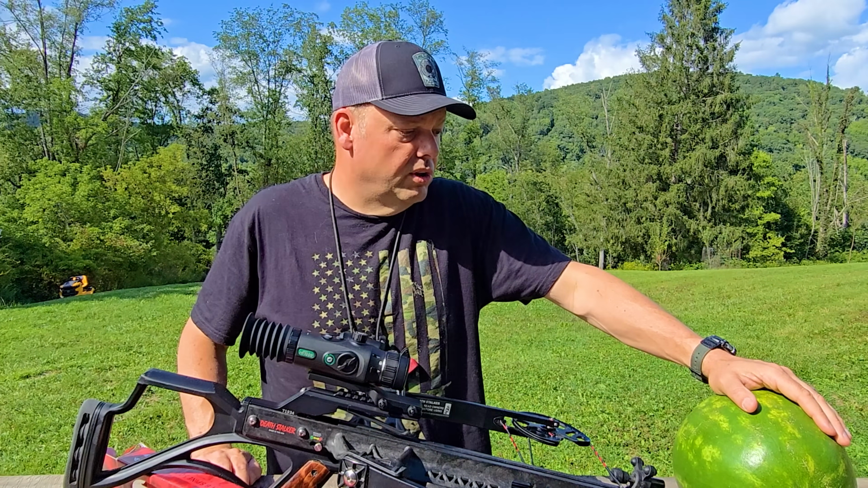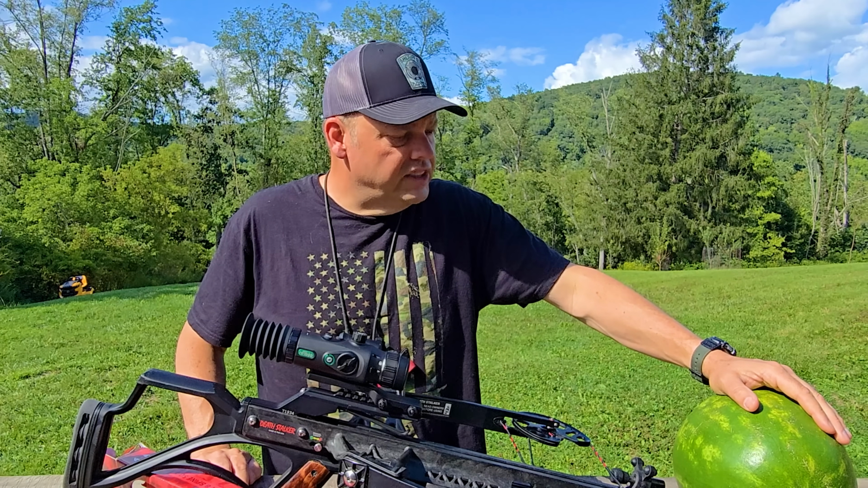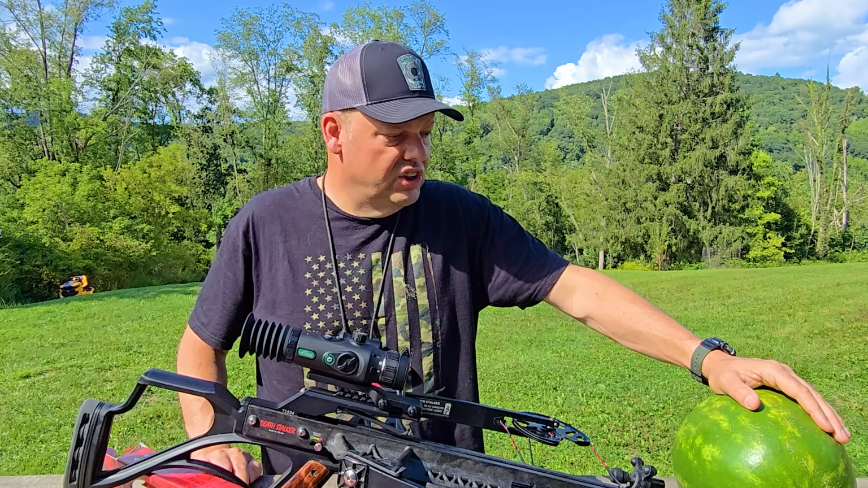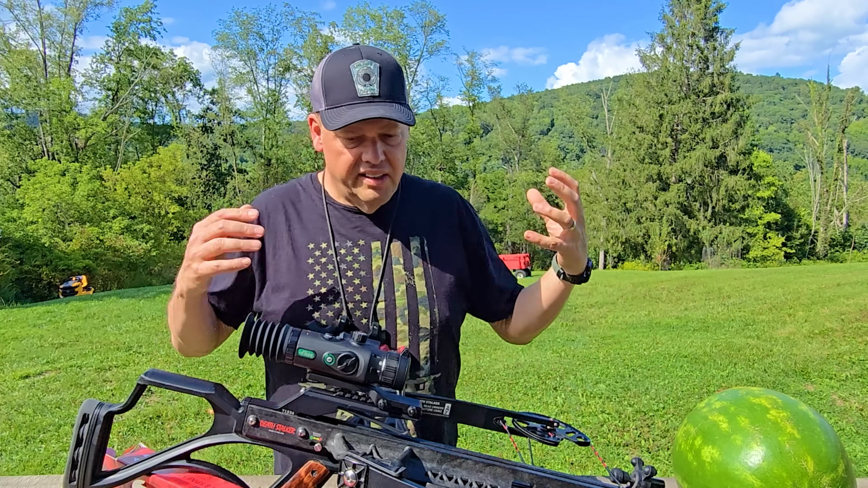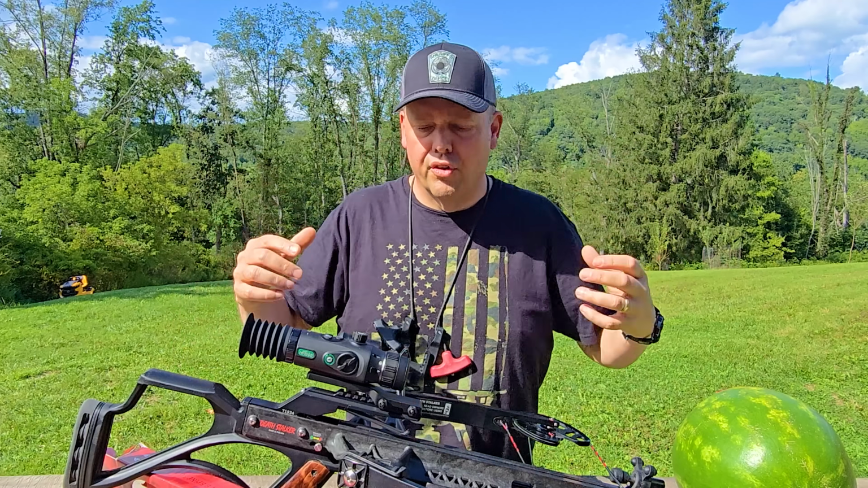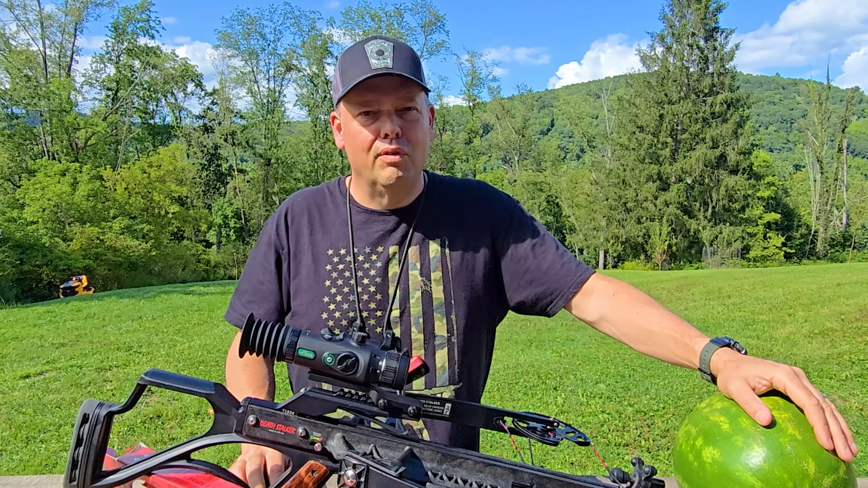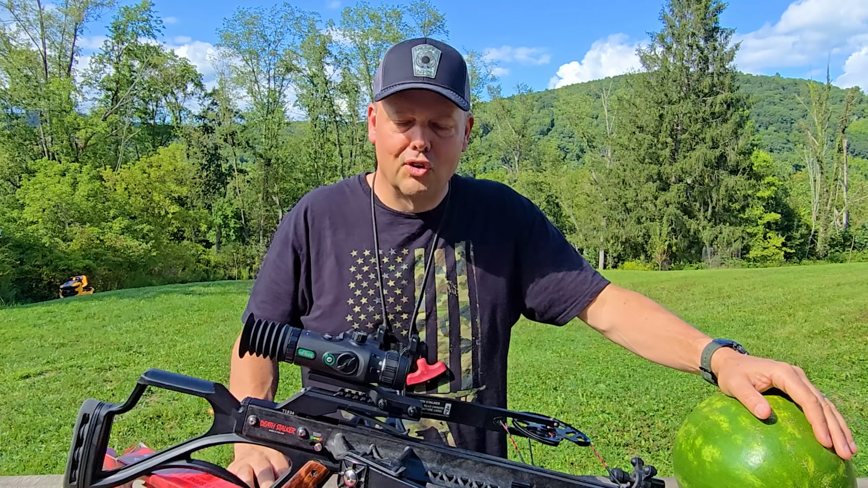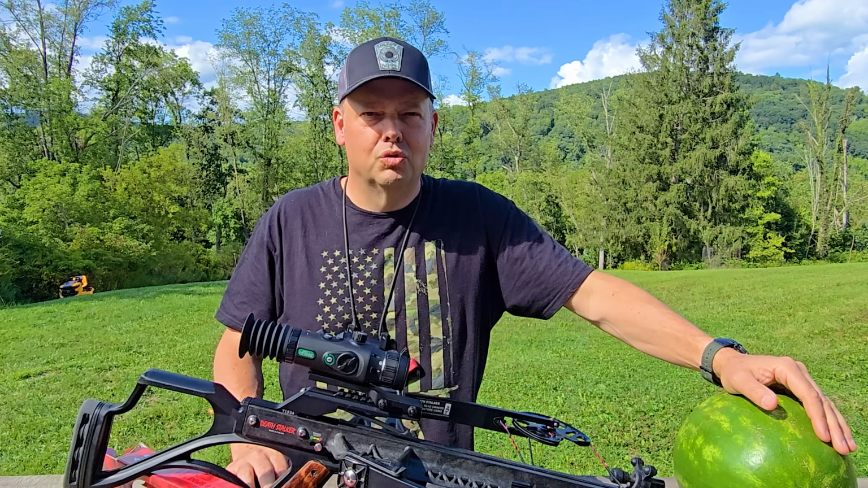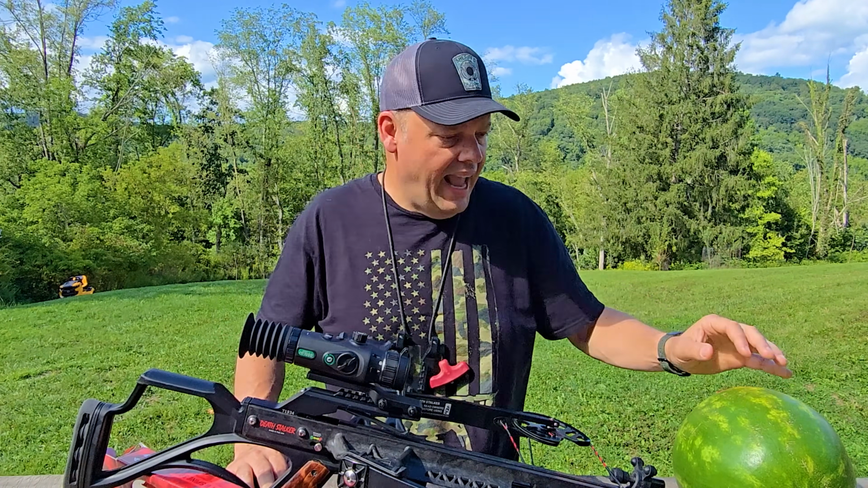I like the watermelons up close. I won't be able to do like high speed stuff, slow motion on this. That kind of stinks because it's nighttime. But I think some kind of dusk, dark, something where the thermal scope looks kind of cool. Hopefully we get some cool footage out of the thermal scope to see what that watermelon is going to look like after it's Swa-hacked, right? After it gets a Swa-hack attack.